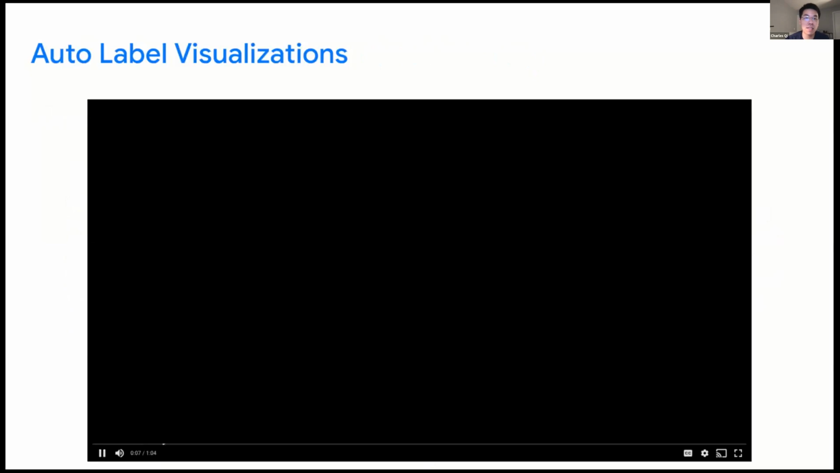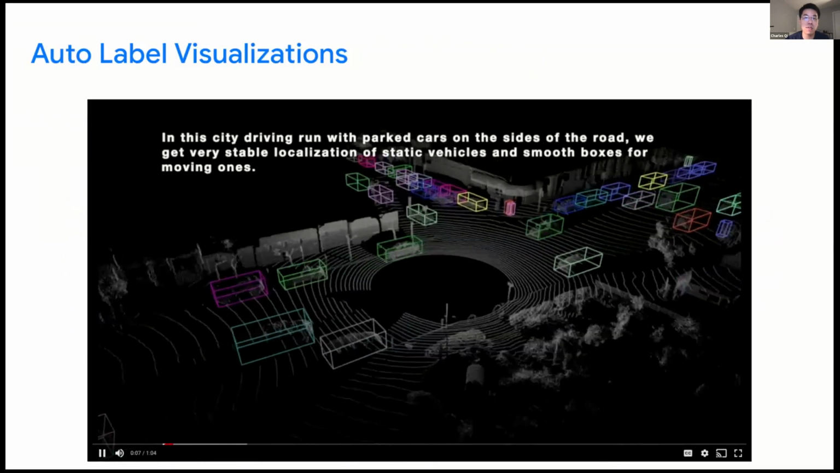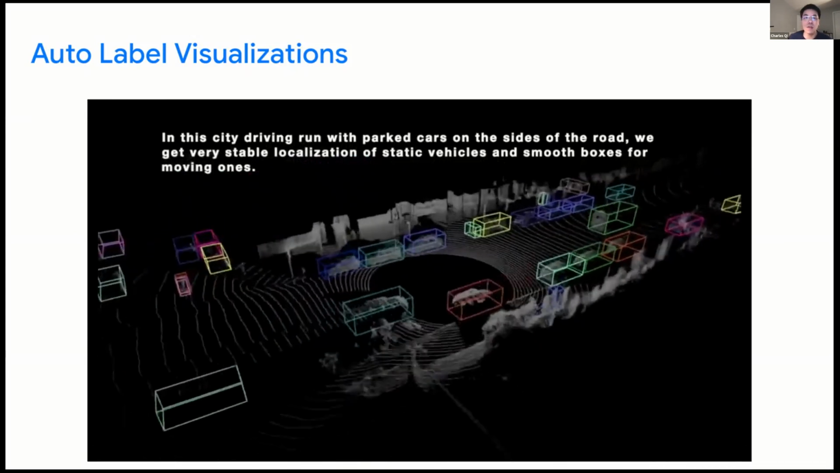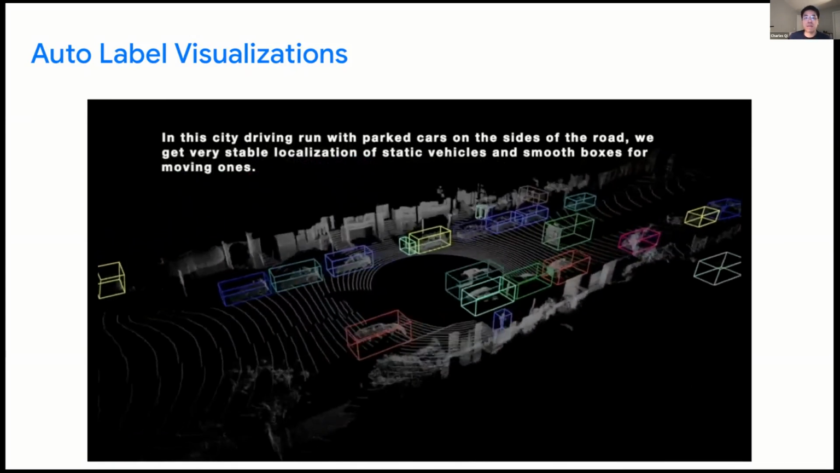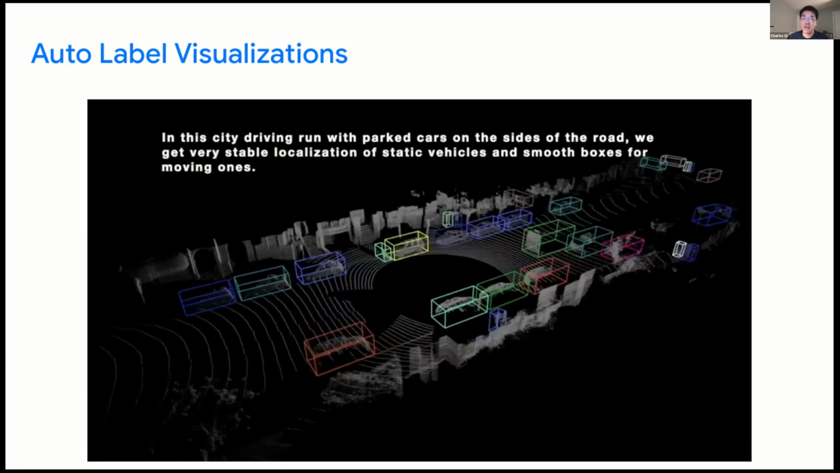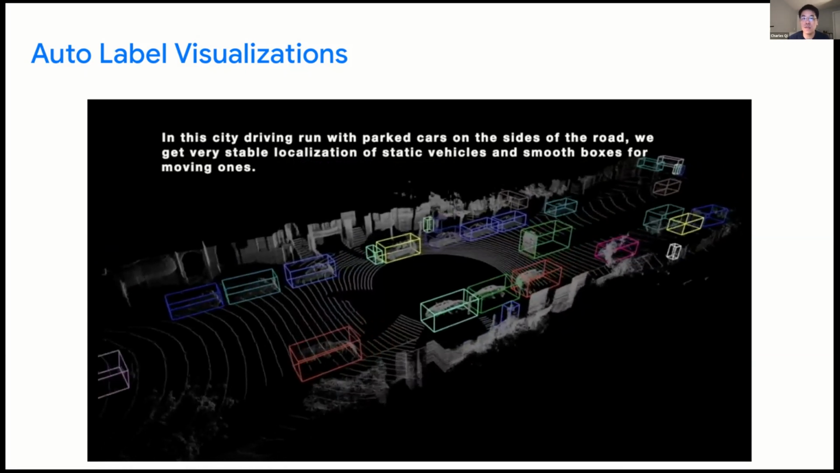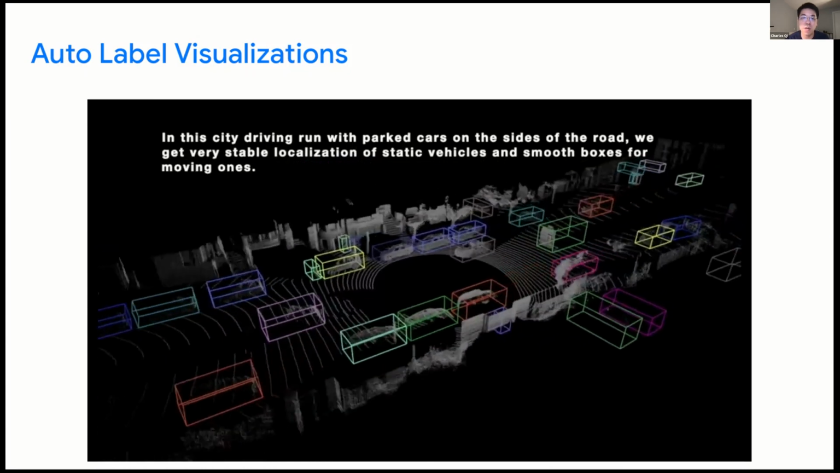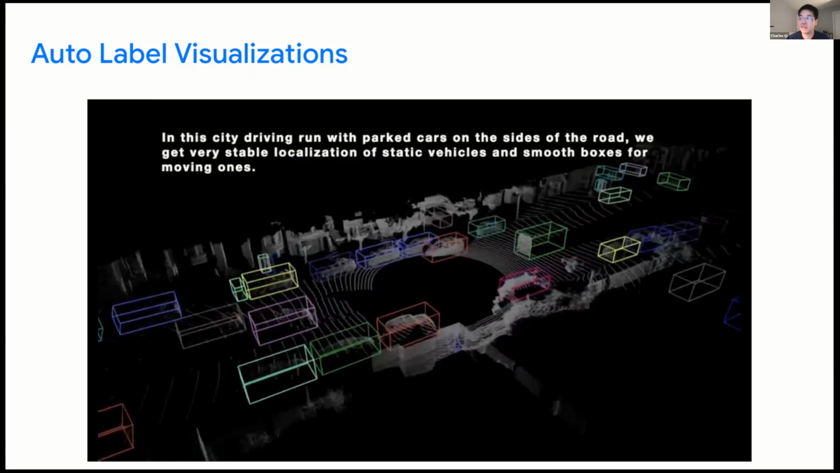Now let's take a look at some visualization results. Hopefully you can see the video. We can see the boxes are really smooth across time, and the static vehicles have very stable bounding boxes.